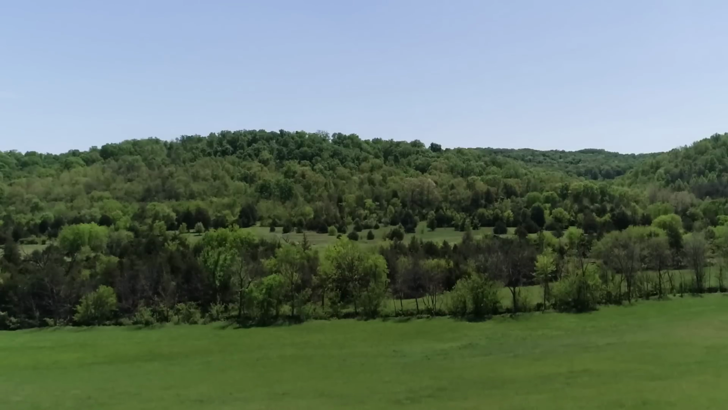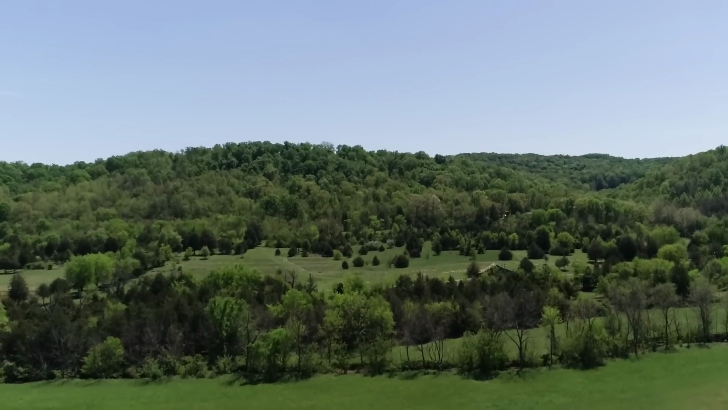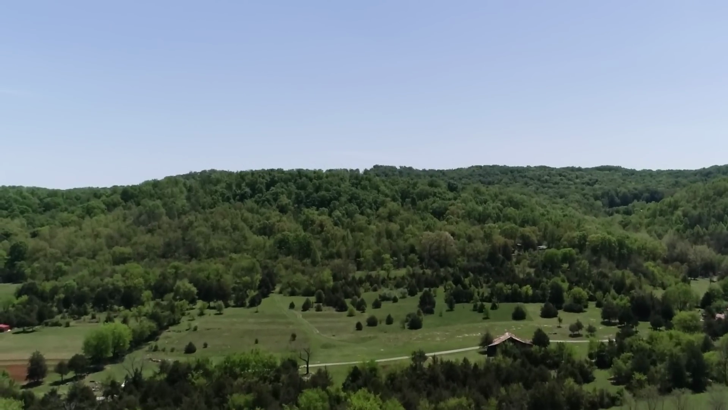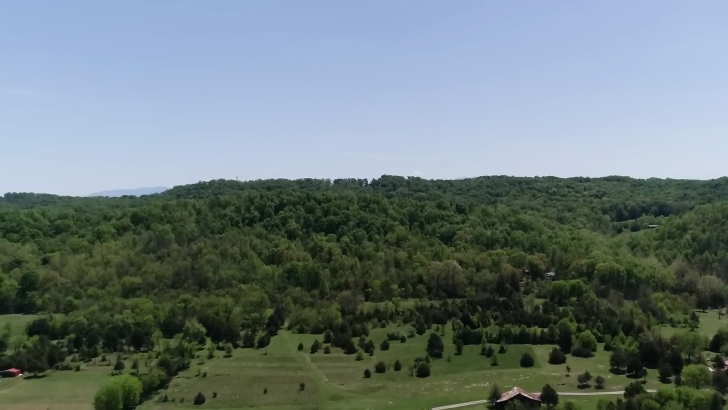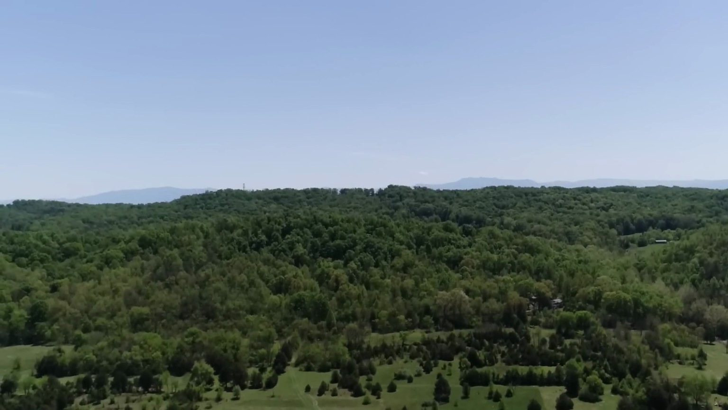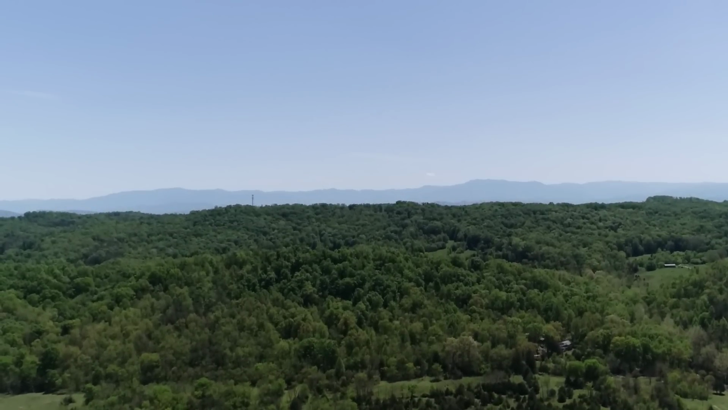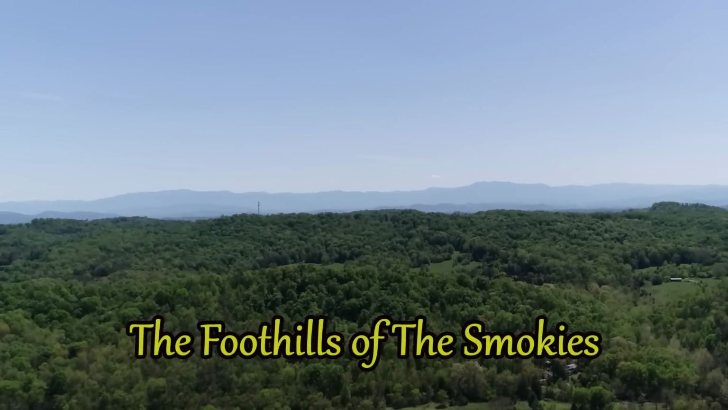Now here's something I've never shown you before. I'm going to show you the ridges as the ridge turns. This is where all them little animals run around. And this truly is the foothills of the Smokies, for you that thought I was lying to you. But right there they are.